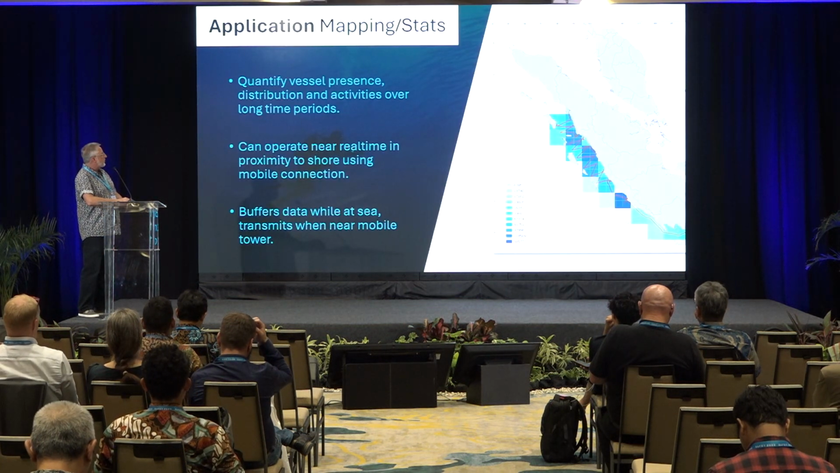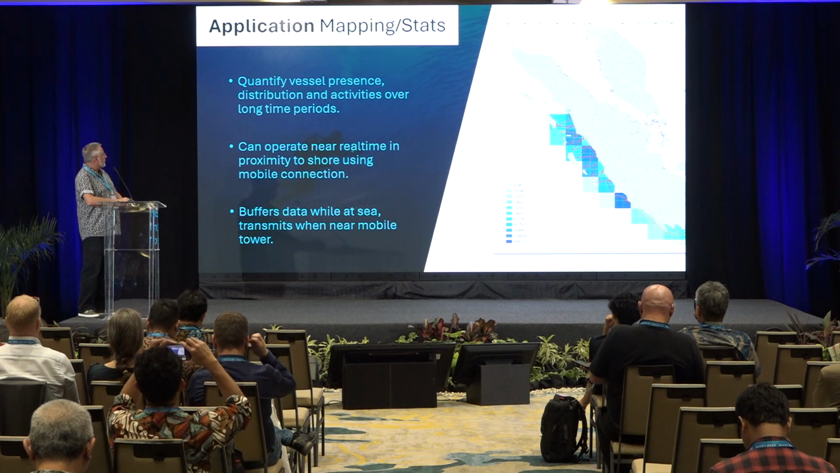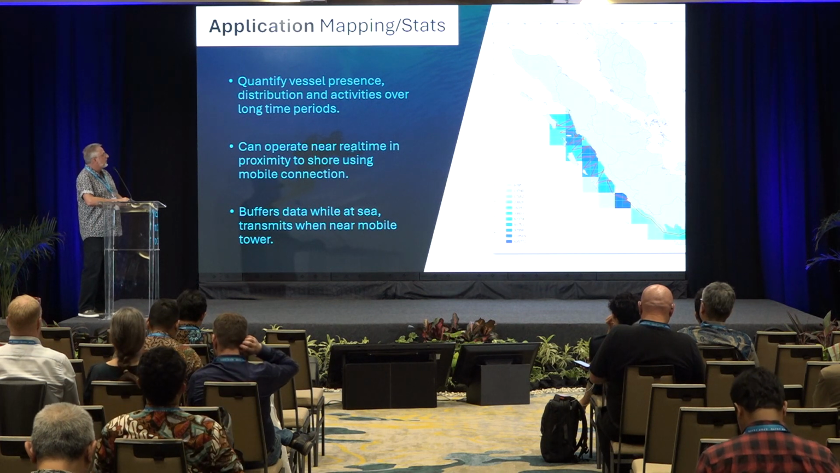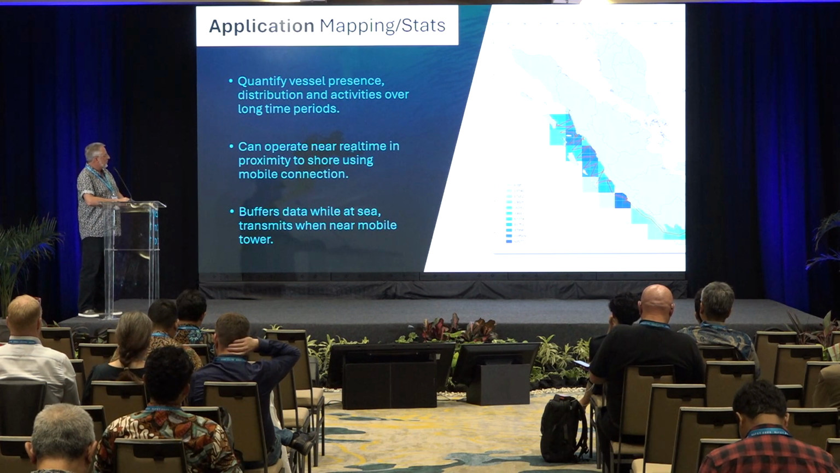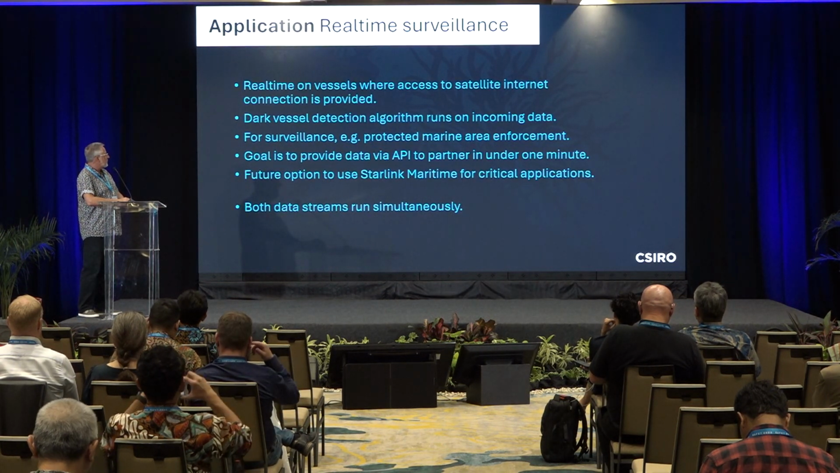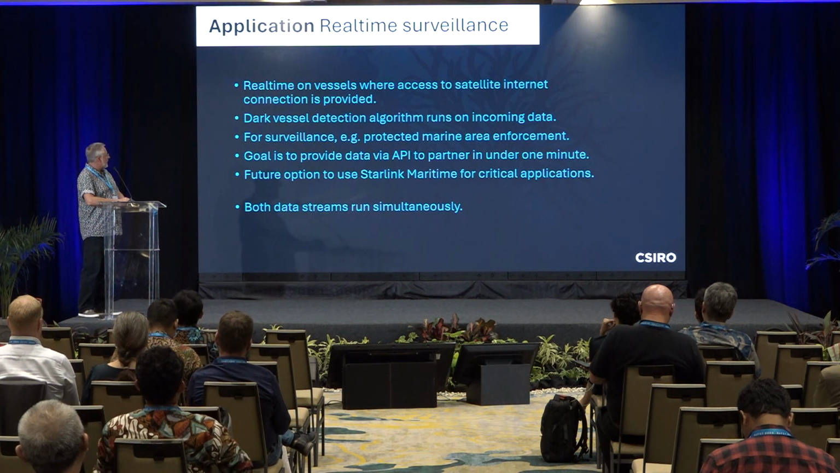We have two data products that come from this data stream. We can quantify vessel presence, distribution, and activity over periods of time. You'll see Sumatra over here with some real data of what we've harvested. And the second stream is real-time surveillance, where we use the vessel's satellite internet connection to transmit data.